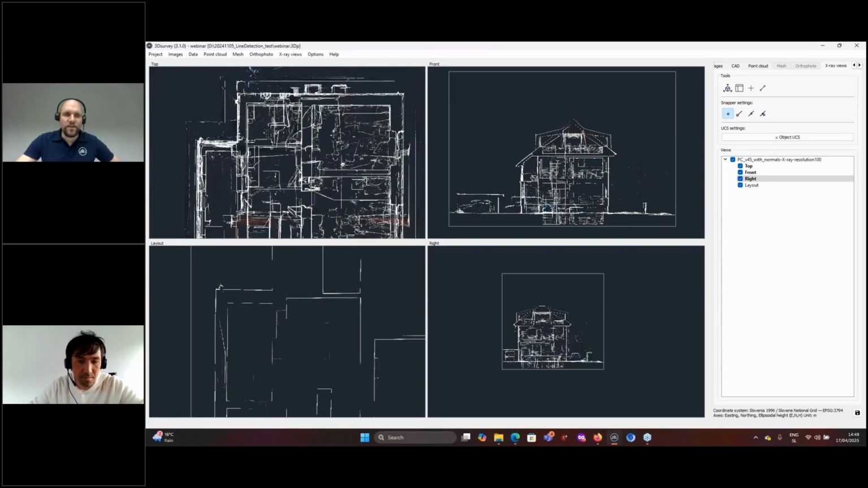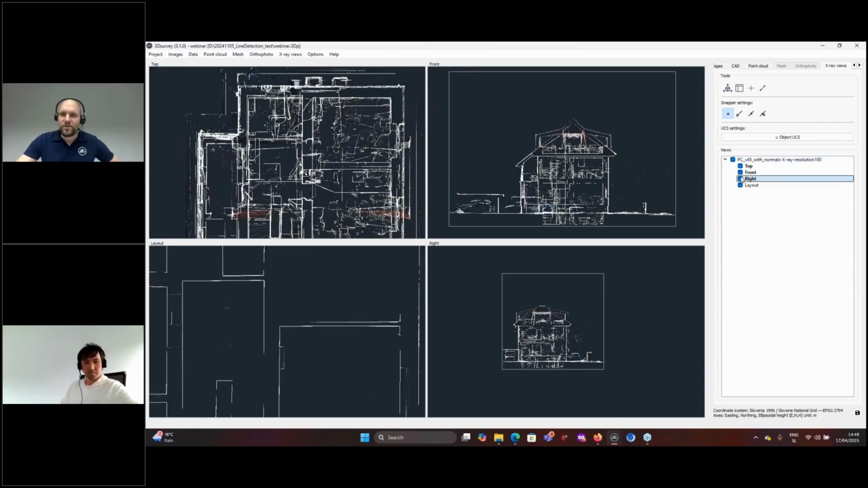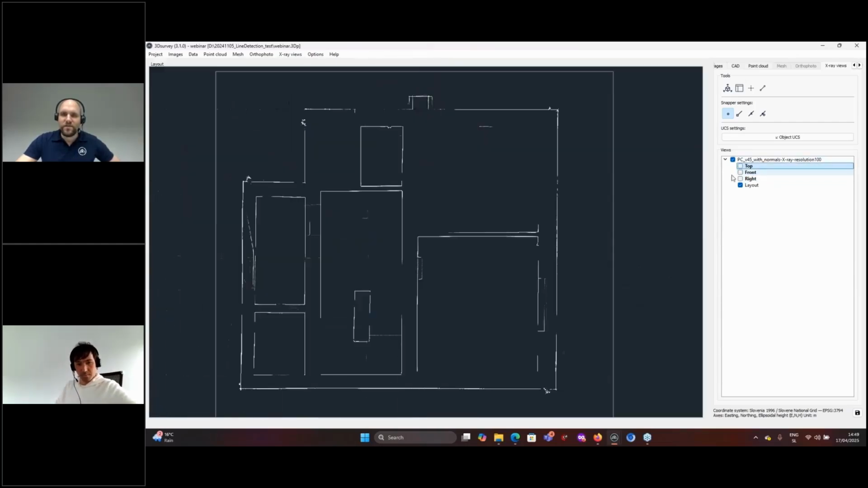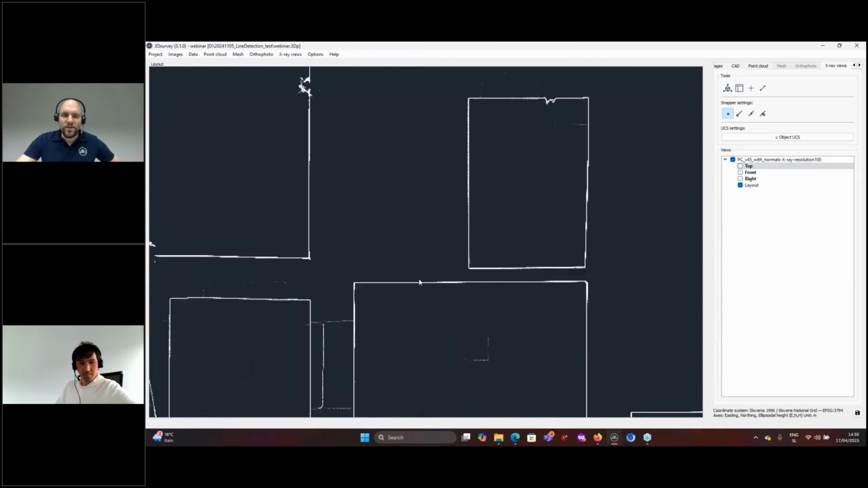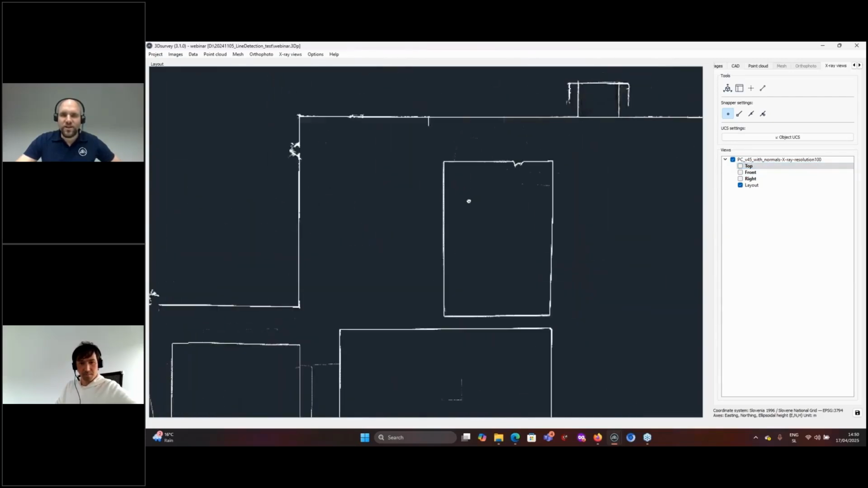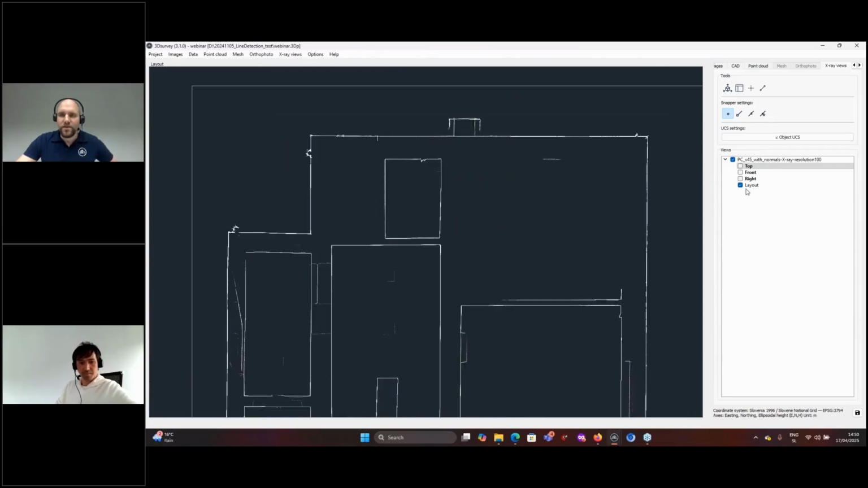This one has too many lines, but here I have created a nice section. And now I will just temporarily disable these views. Now, if we have clearly defined straight lines, 3Dsurvey can now automatically extract them. You do that by right-clicking on the layout and selecting the Detect Line option.